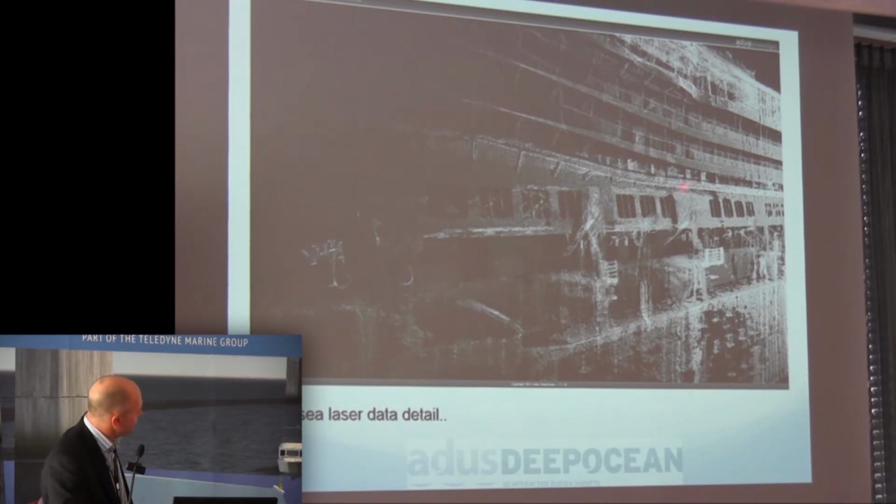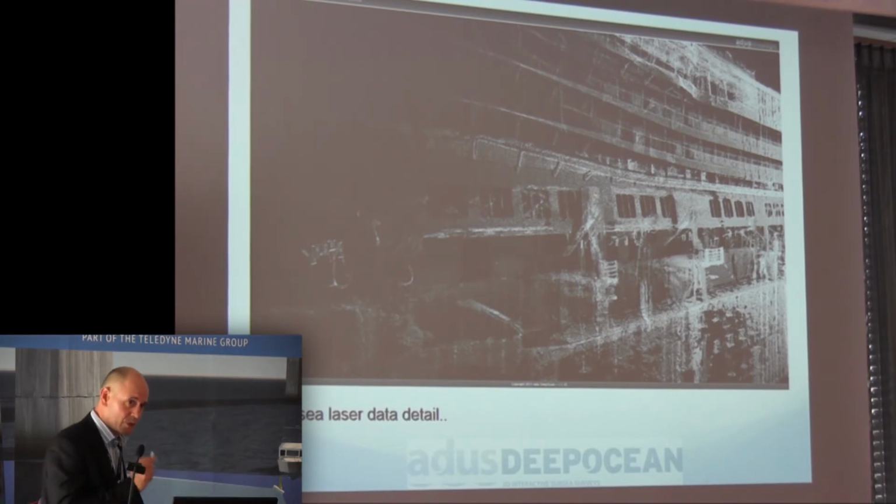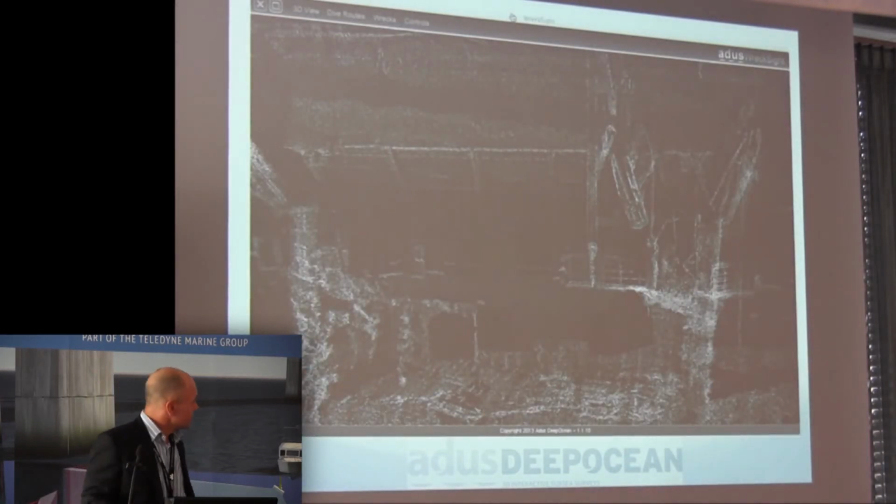And actually what we found was that the subsea laser here was a little bit better than the in-air laser in terms of resolution. And I could be very adventurous here, and at the end I'll show you a video which really zooms into that, which is zoomed into the undecimated laser data. This is still decimated just for the imagery. Right, and there's just another example.